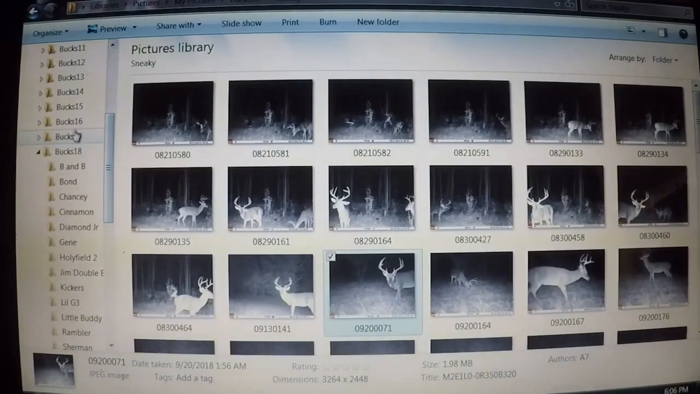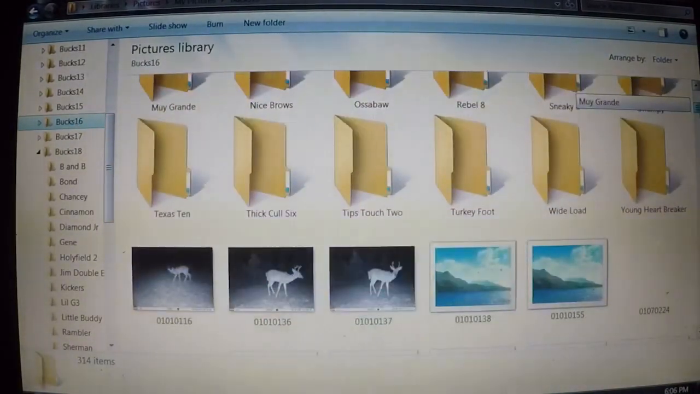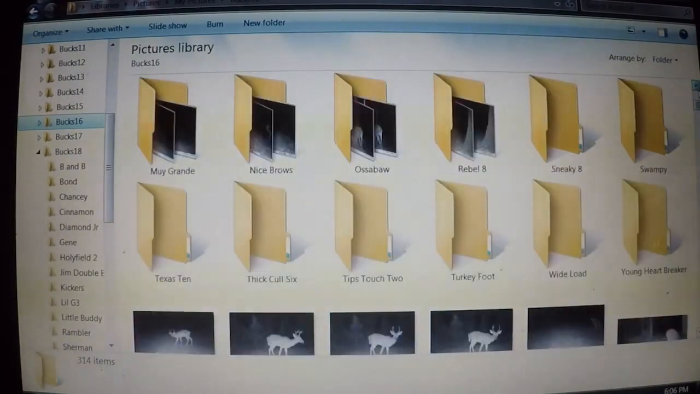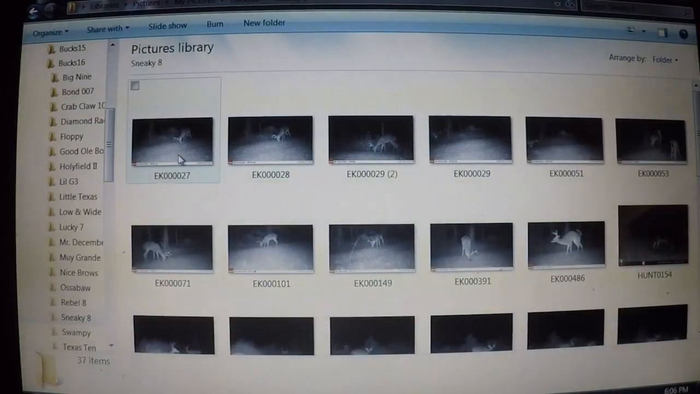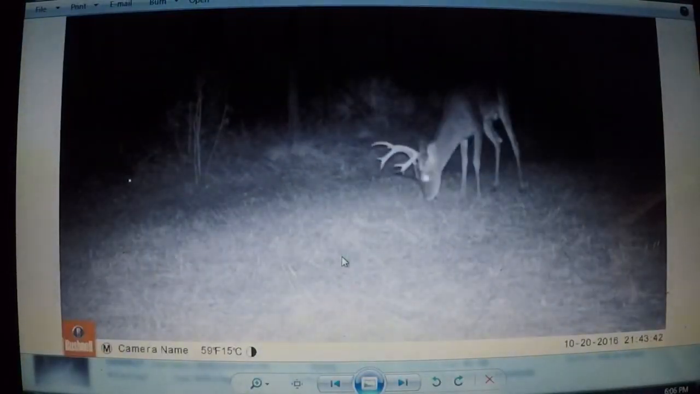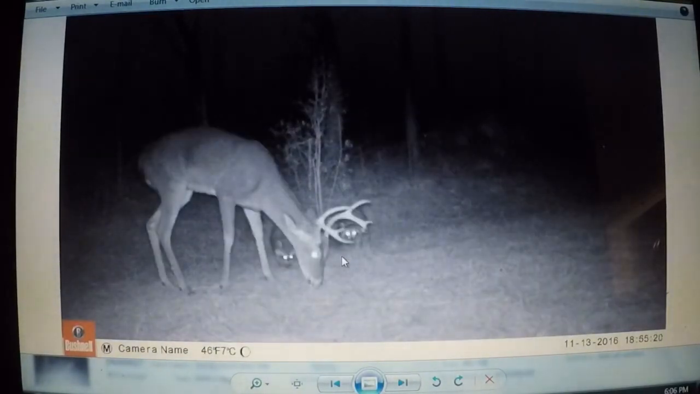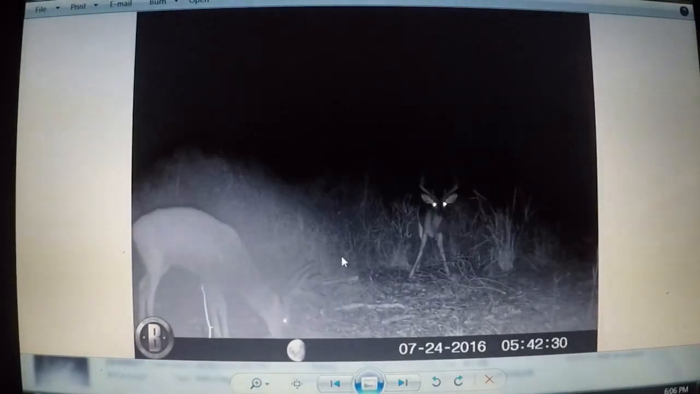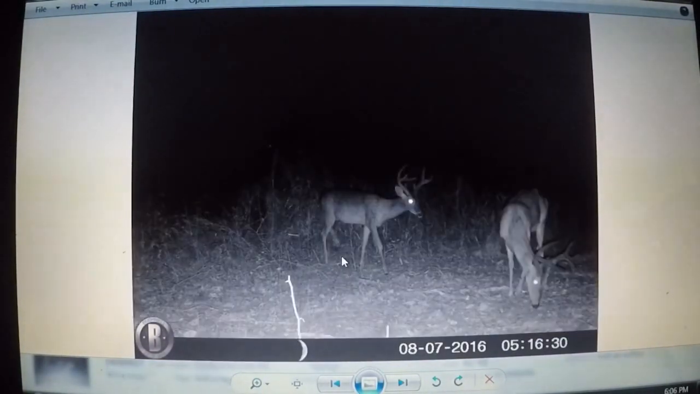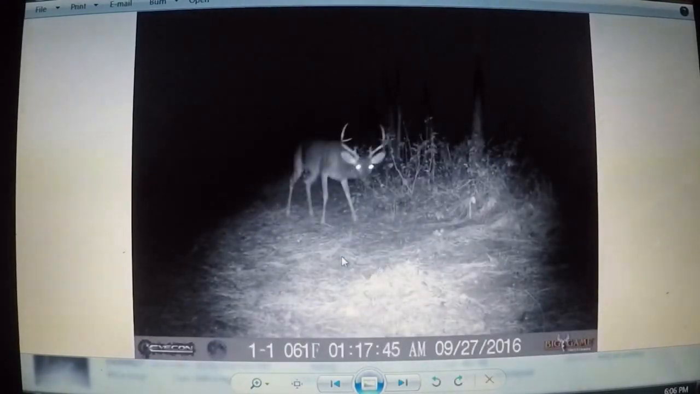Let's go all the way back to the first picture I had of him. Let's just go to Buck 16. And the location of him has a lot to do with it. He was there late in the season, but let's see, here's some of the first pictures I had of him from the first year. And as you can see, the formation of his rack is very similar. And like I said, I track them right there, from velvet all the way till the end of the year, and then he shows right back up. So that's pretty much the key on that buck.